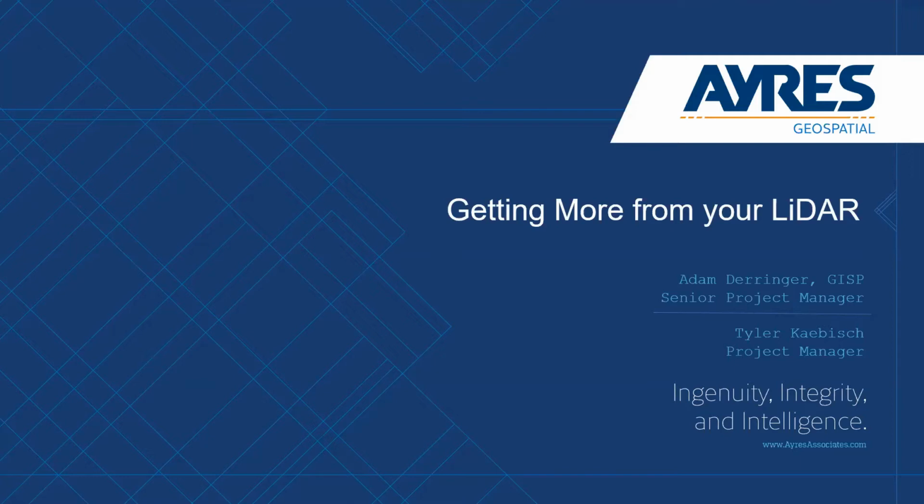So today we're going to talk a little bit about what you can do to do more with that LiDAR data that may not be as important to the GISer in the room, but very important to planning and zoning, conservation, and other departments.